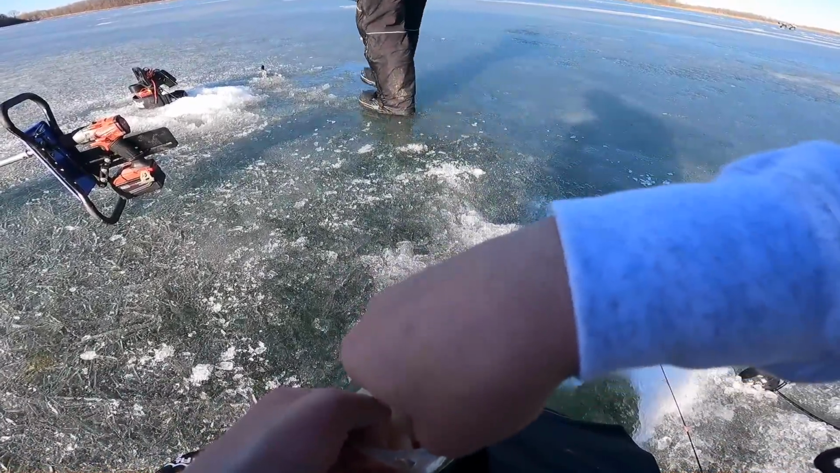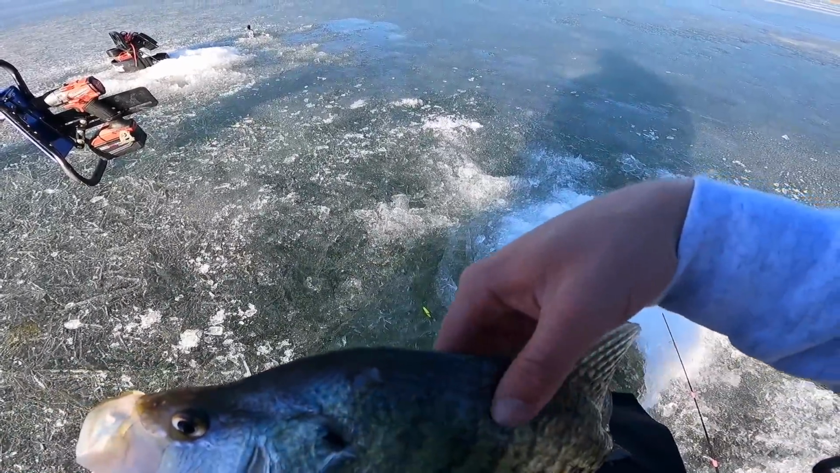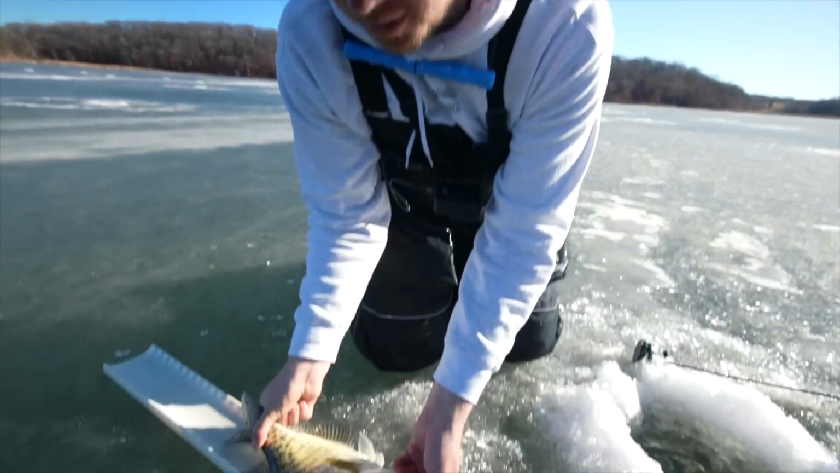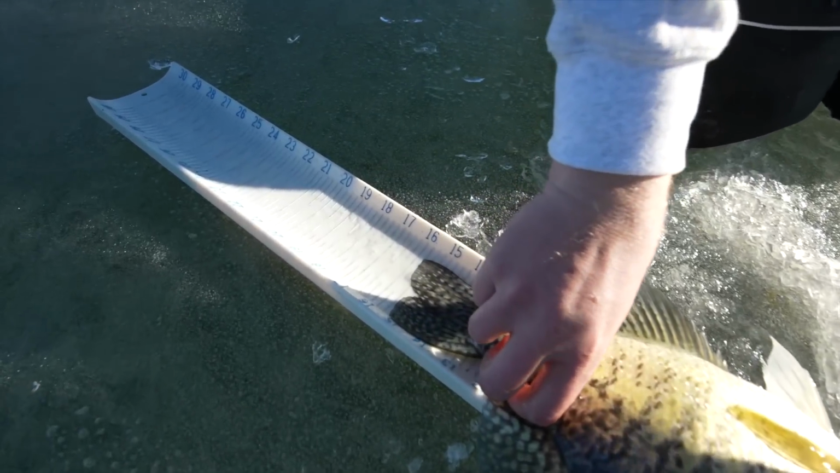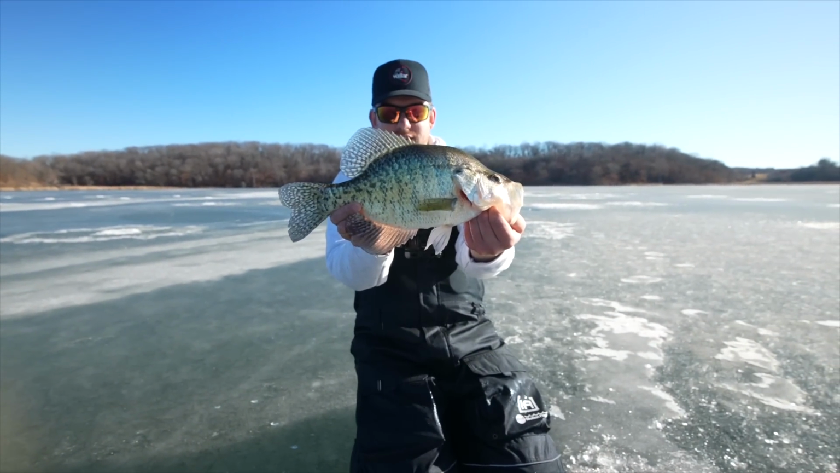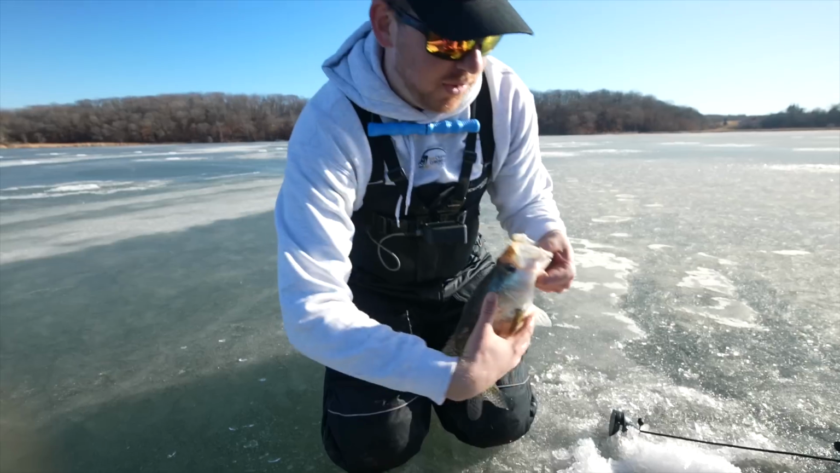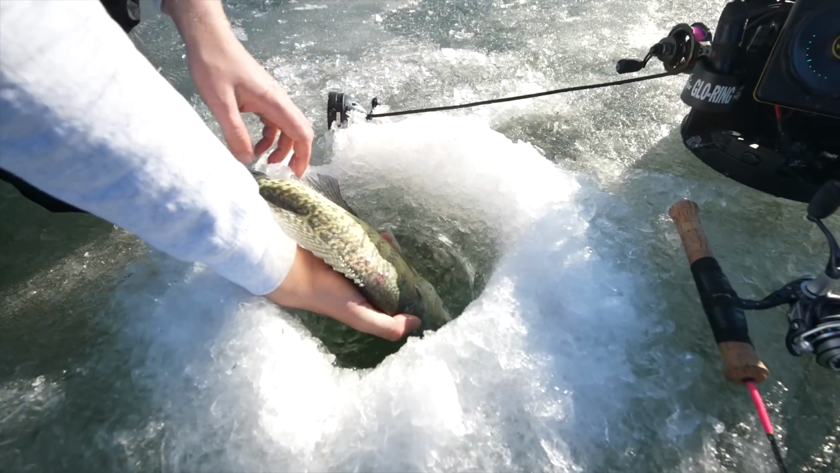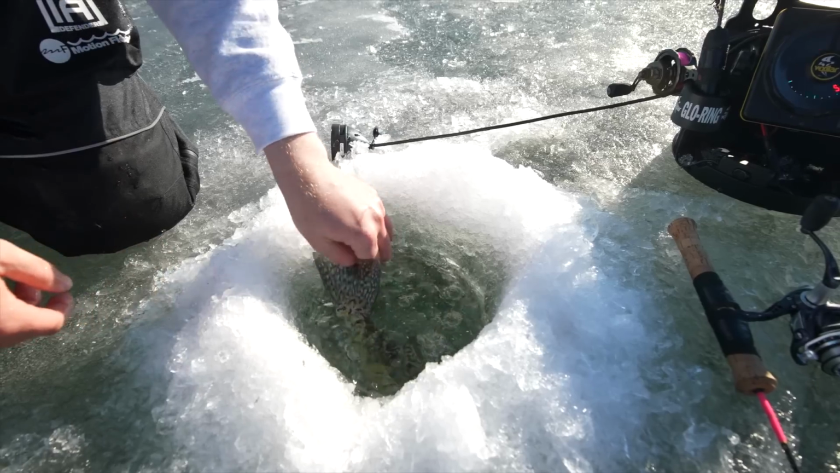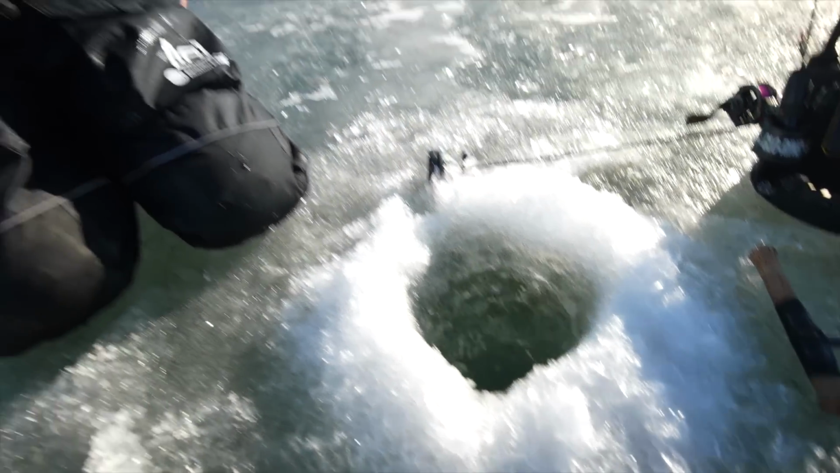Oh my god. Oh, look at that war horse. Just battered and bruised. Okay, just popped this one. Get a quick measurement on her. She is 15 3/4. I think this is a pure white for the most part. It's a beautiful old fish, just battered and bruised. And what we're gonna do is send her right back where she came from. She is ornery, old, and very pissed off. Bye. Let her go back to the school.